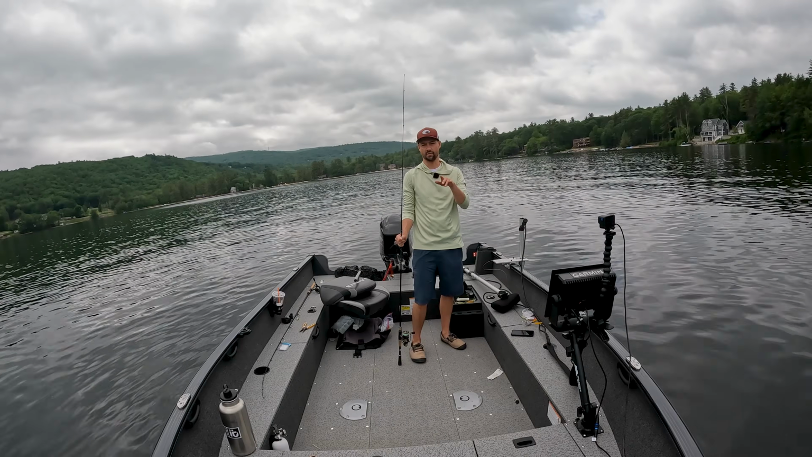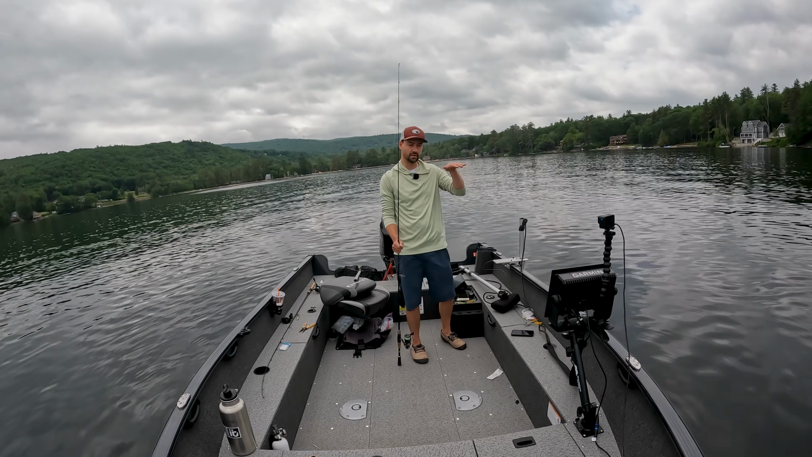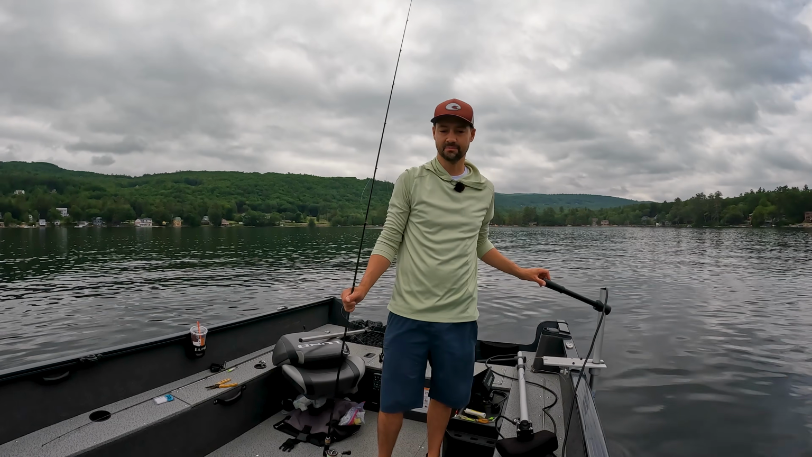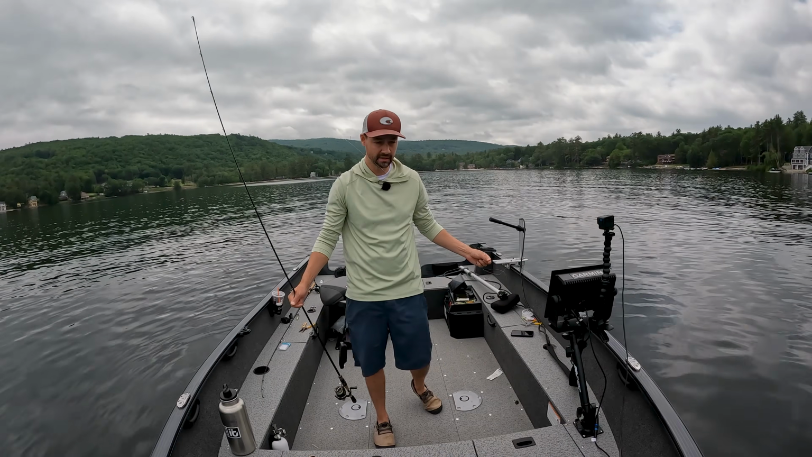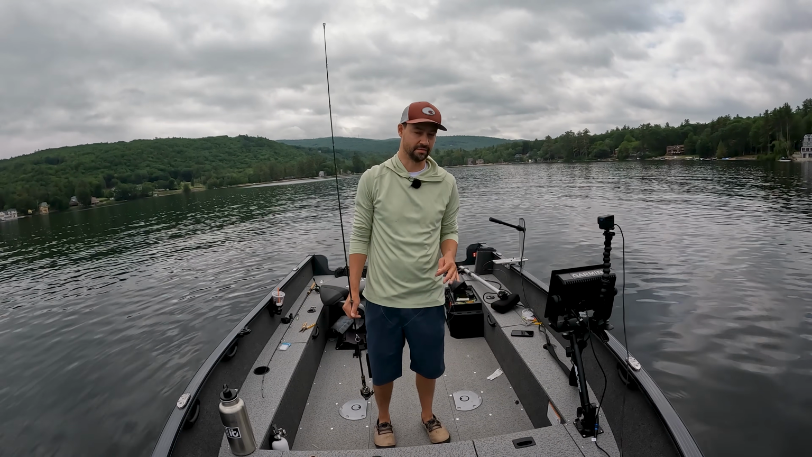I do it when there's a lot of rocks and I wanna stay kind of suspended off stuff, or if I wanna pitch out on an area that's really productive. So right now we're in one of my hot spots and there's lakers literally all around me. I just tried trolling and it didn't work. But let me show you how to set up a drop shot rig, and then we'll go into why I don't drop shot for lake trout.